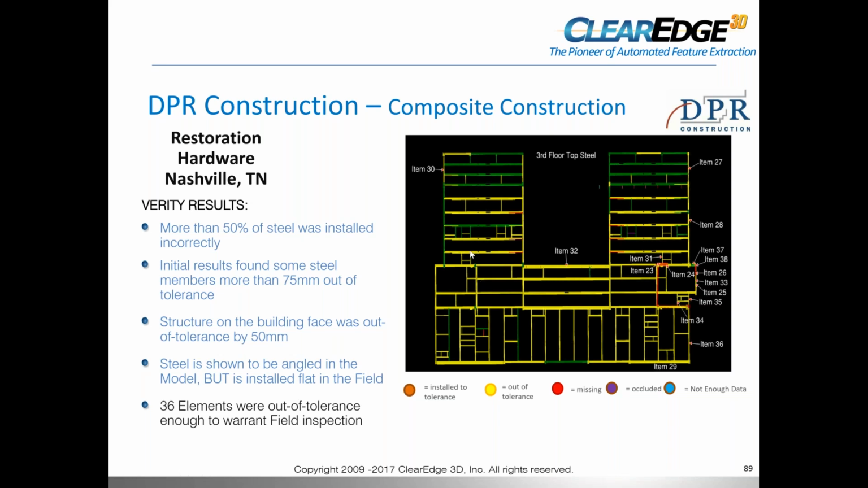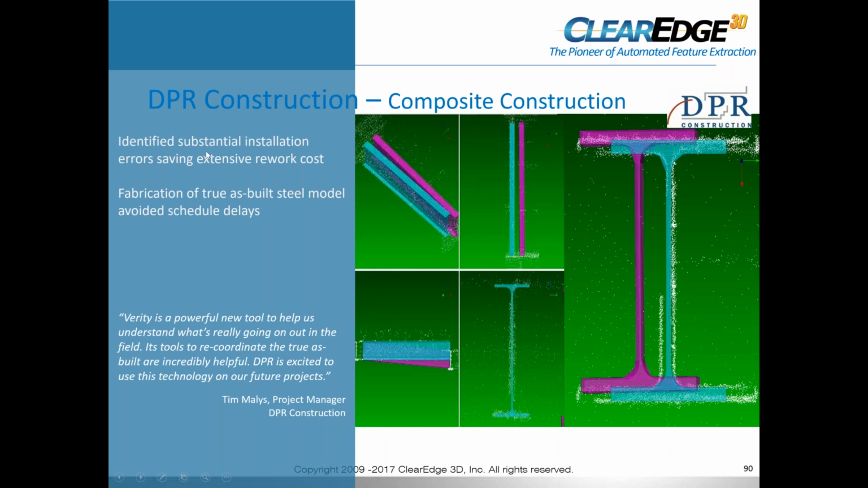And what they found as a result is they identified substantial installation errors early on, and it saved extensive rework. They were able to update even some of the steel before it left the fabricator. So by creating an as-built steel model, they actually avoided schedule delays. And in this case, most projects have a benefit and a penalty. They were able to avoid the penalty, bring the project in ahead of schedule, and it was very successful from that perspective.